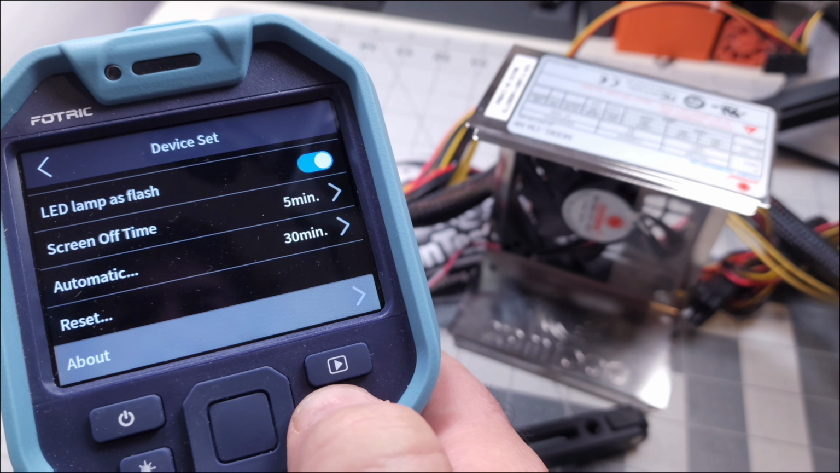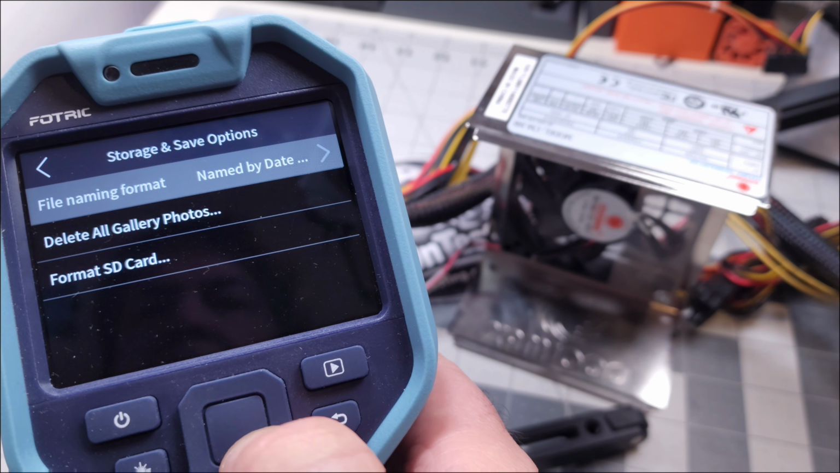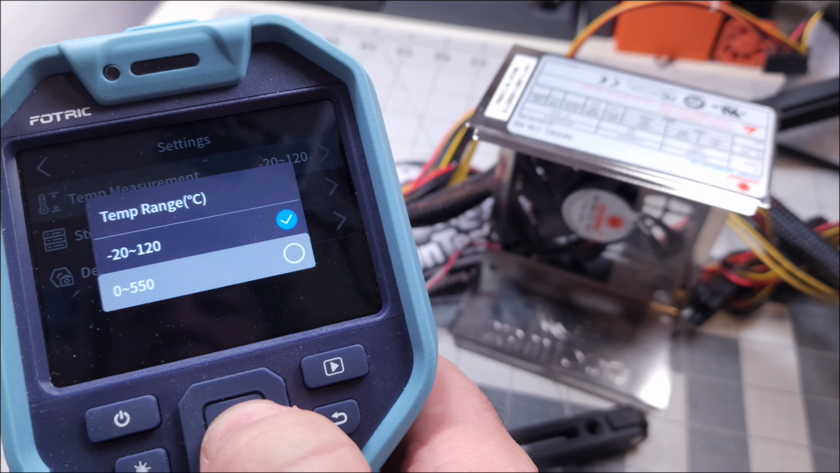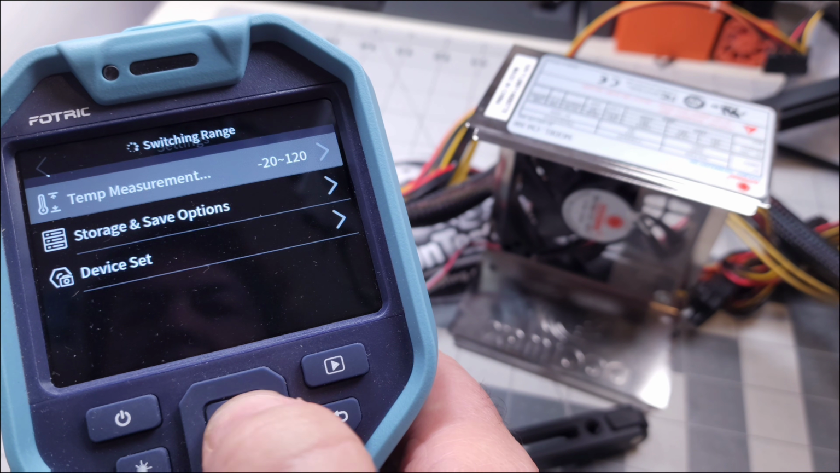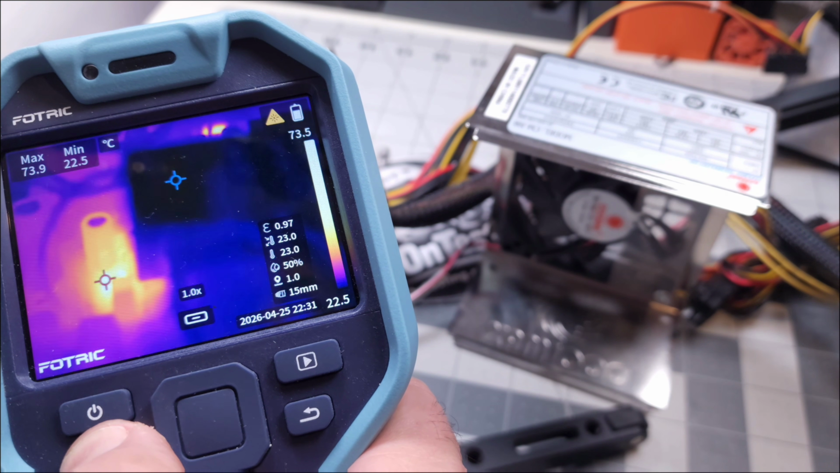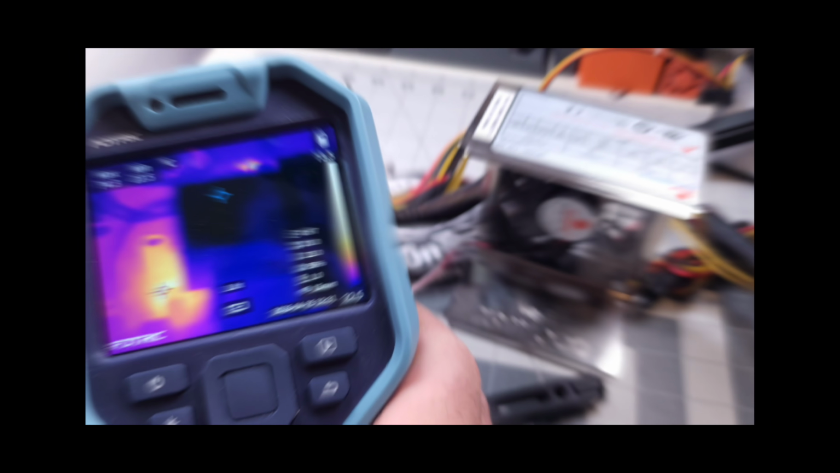Over 30 gigs of space left on that SD card. Lots of room here. You can format the SD card from scratch. You can delete it, factory reset, the whole 9 yards. Here's an interesting one as well. You have a temperature control range, so you can go from basically a lower temp to a higher temp. So that's just going to enable a little bit more accuracy in terms of what you're looking at, depending on the temperature range it might be in.